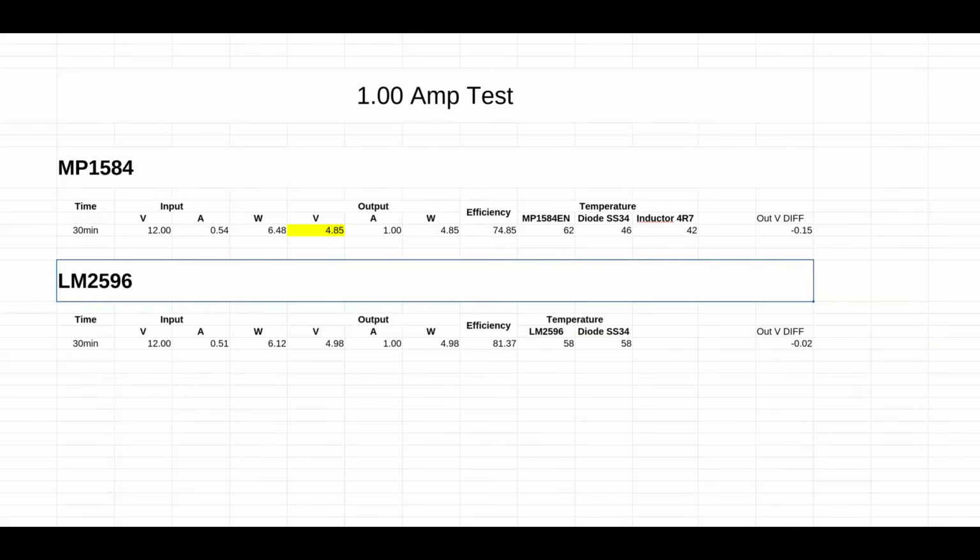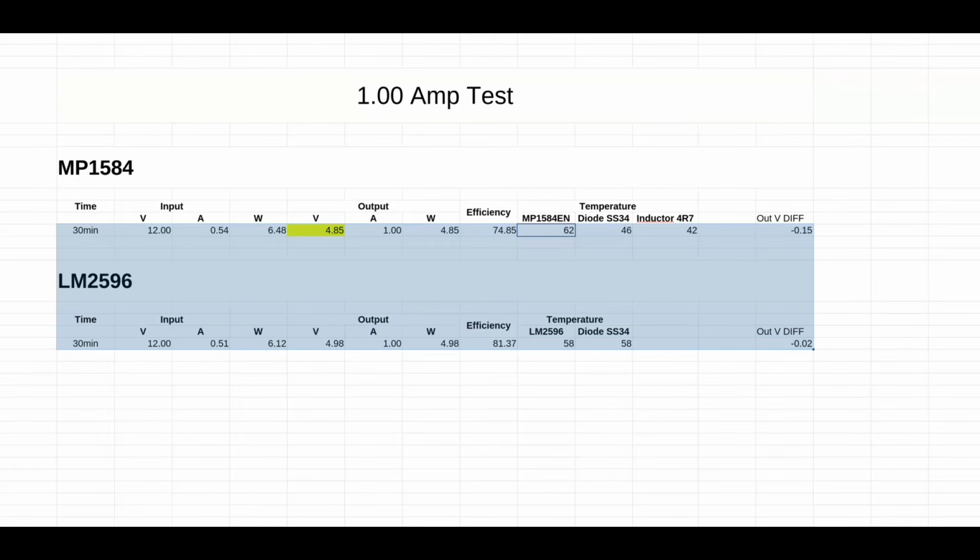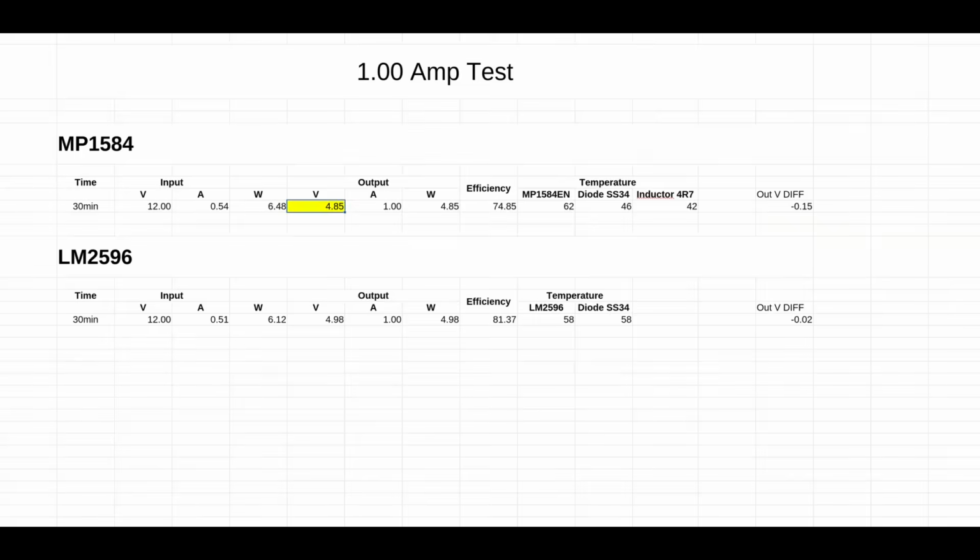I've tested the LM2596 only. The minimum volt amps was 1 amp, and I'm going to show you the data only on 12 volt input and 5 volt output. So let's begin. 1 amp test, both look good on the temperatures and on the voltage difference. Yeah, the MP1584, the voltage dropped a little bit more than I wanted, but still workable.